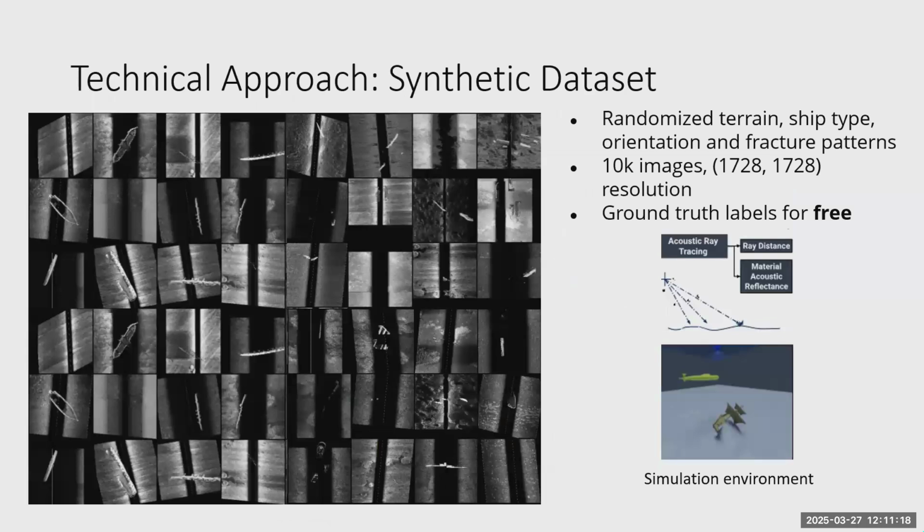So first, talking about our synthetic data set, we made this in Blender for side scan sonar simulation. It allowed us to randomize terrain, ship type, orientation, and we also looked at fracturing the ships in the sonar data. You'll see that our data is not super realistic, and that wasn't our goal. Our goal was to be able to generate a lot of data, see a lot of variety of different scenarios, not to focus on photorealism.